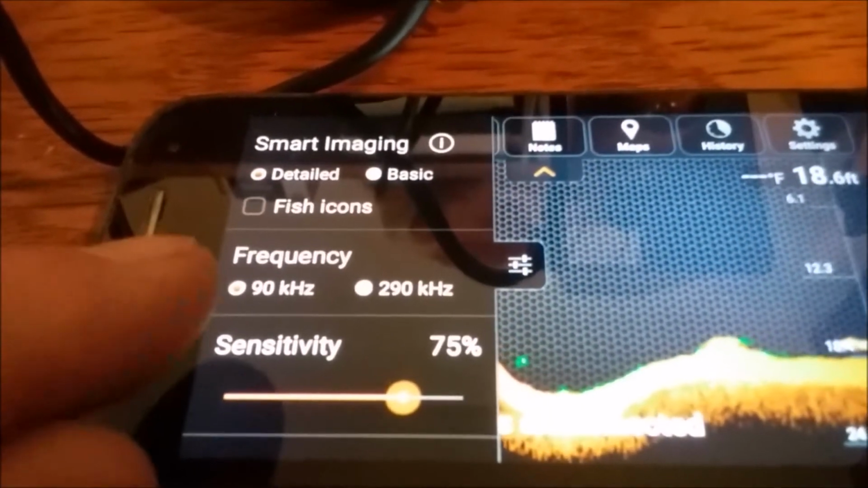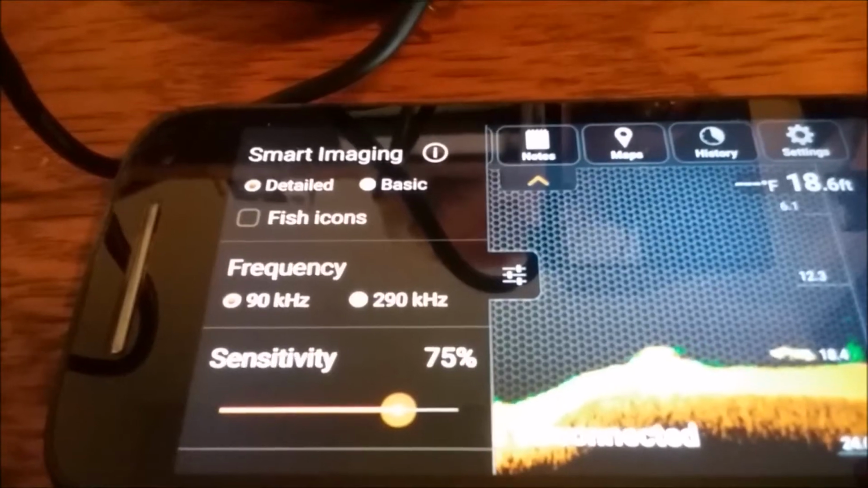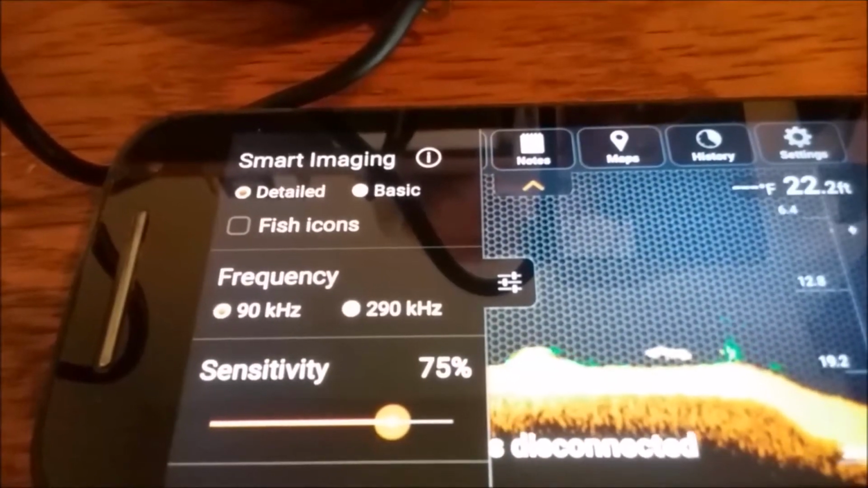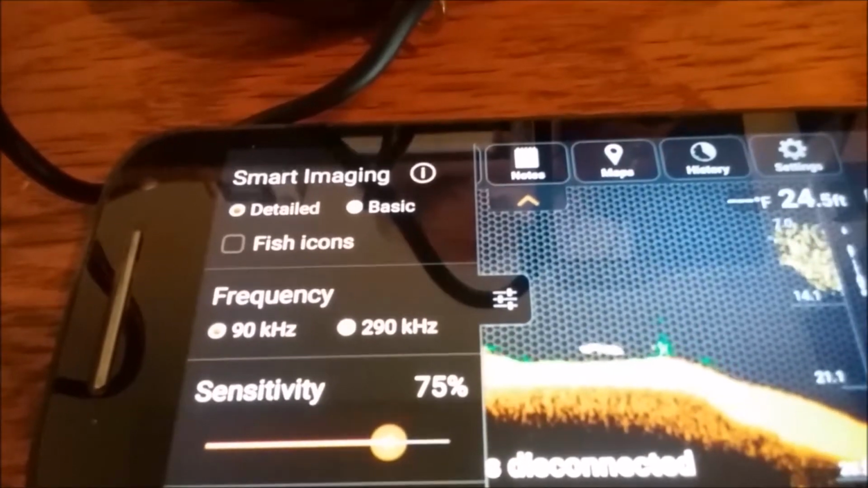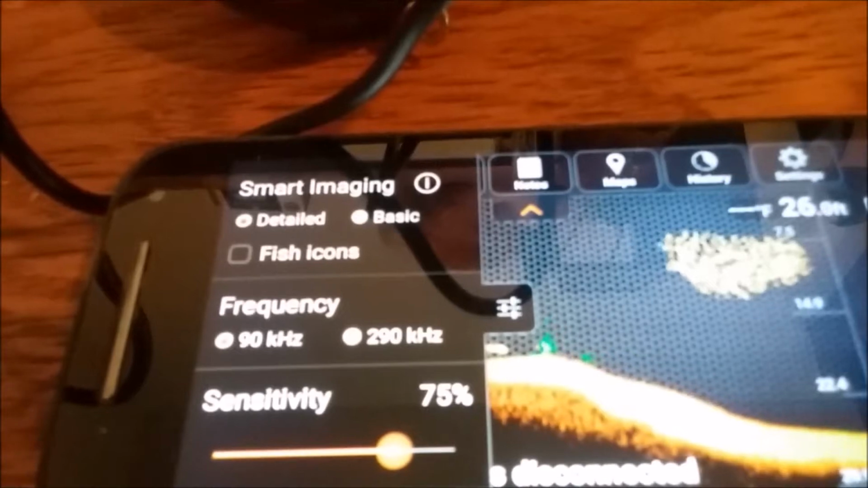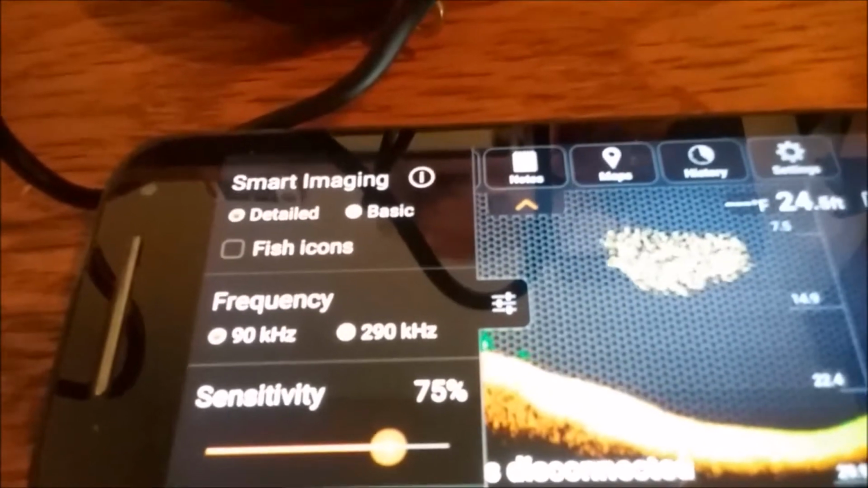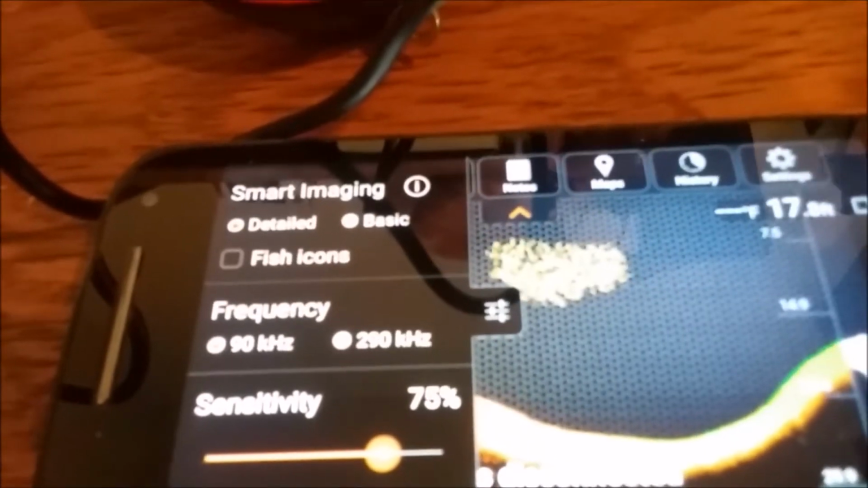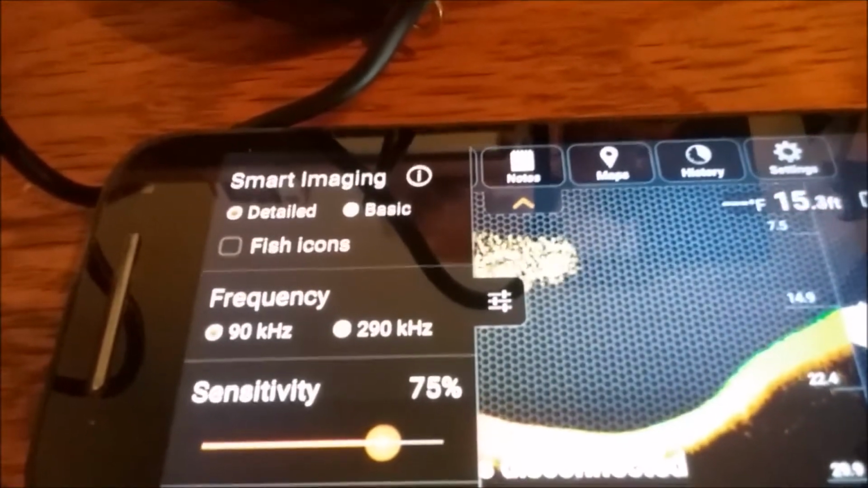I was learning about the frequencies, and that's really about the size of the cone from the transducer. The 90 is a wider cone, looks at a larger area. The higher frequency 290 gives more detail and more possible resolution, but focuses on a smaller area that's actually being seen.